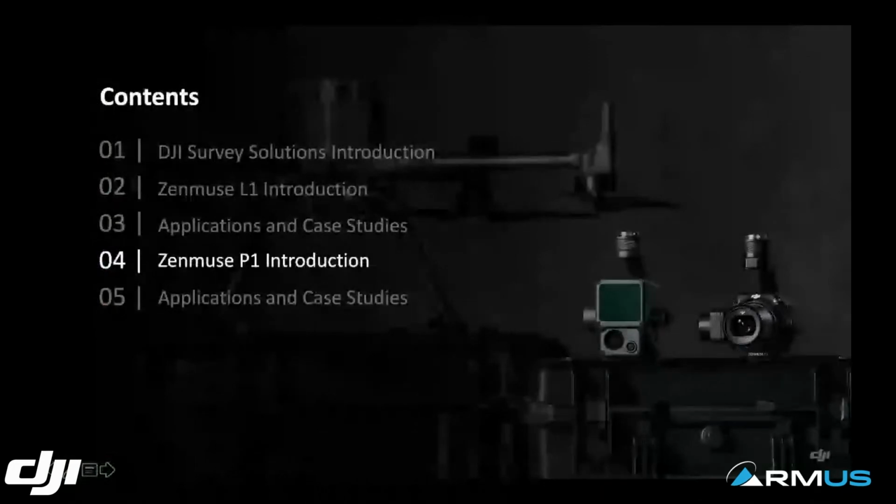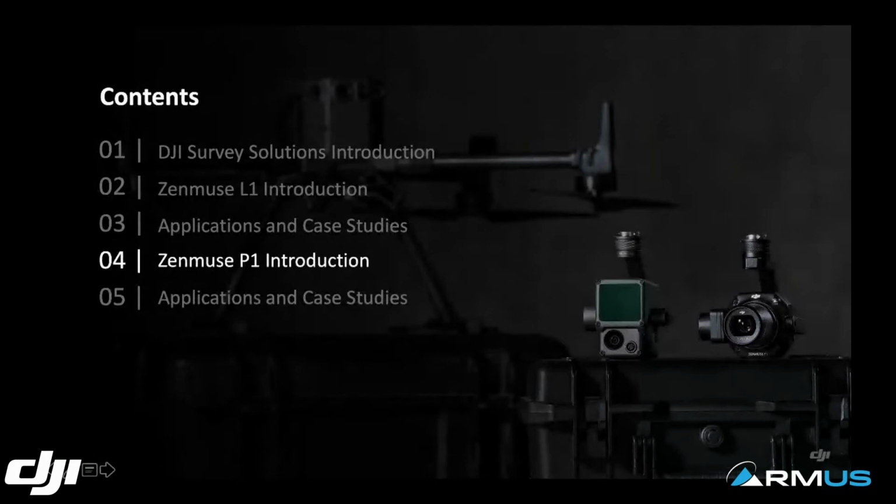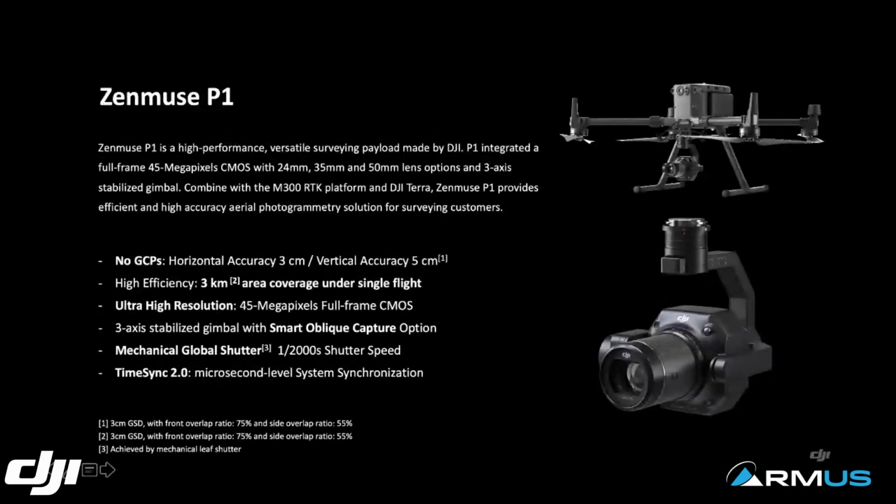Okay, with that being said, let's talk about P1 afterwards. Similarly, I'm going to give a page or two just to briefly cover what P1 is, what P1 is capable of, why do we have P1, what's the point of having P1.